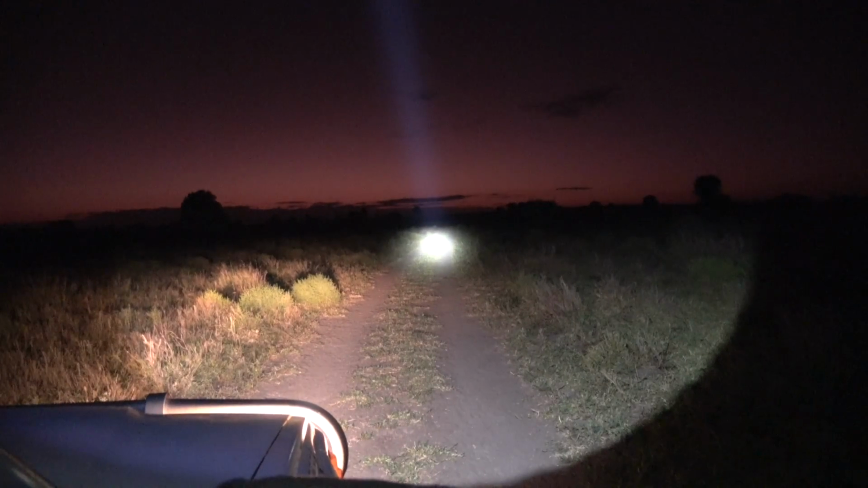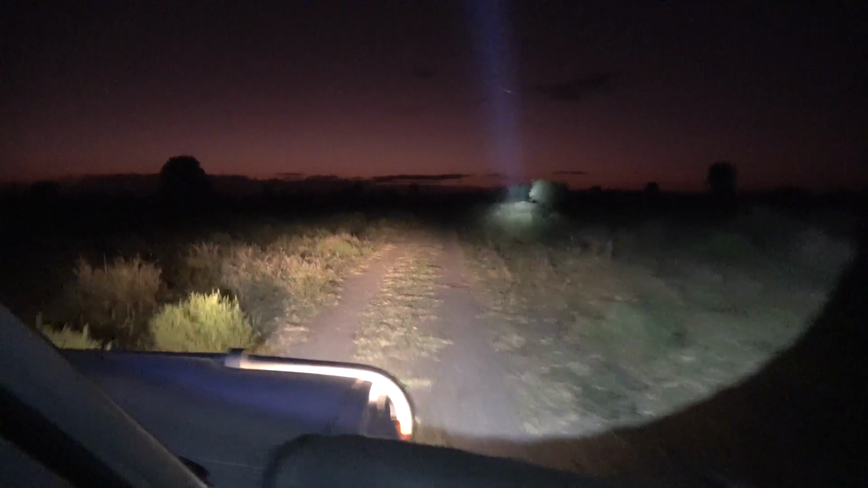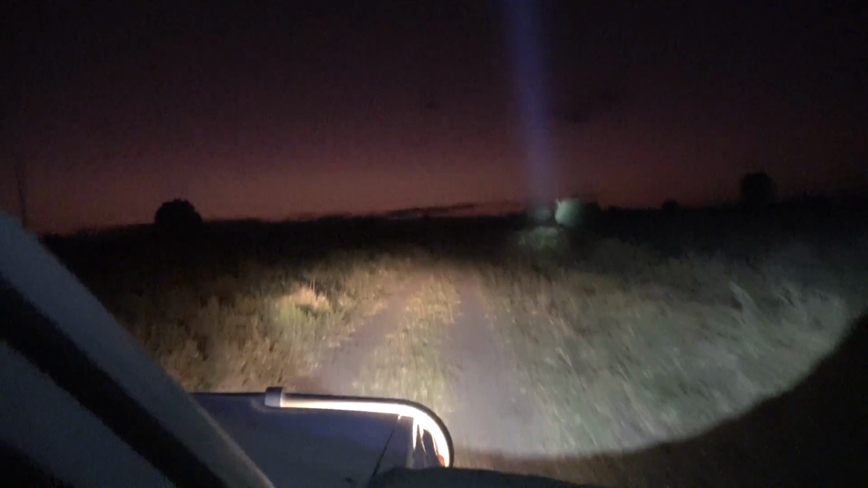There we go. There's a little cat there, I think. Cat or a fox, I'm not 100% sure, but it ran out on the track in front of us. We're going up to have a look at him. Didn't have time to grab the camera until after I shot. Just pulled the gun out and shot him. .223, we'll go up and have a look. There's a cat.